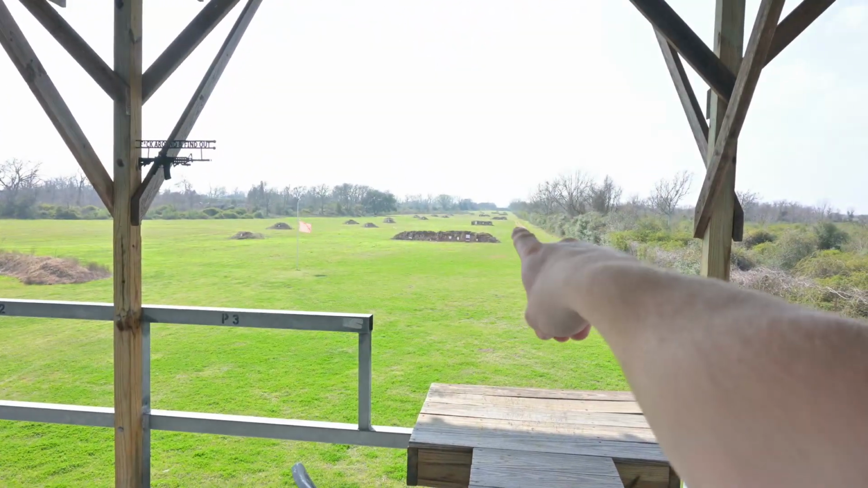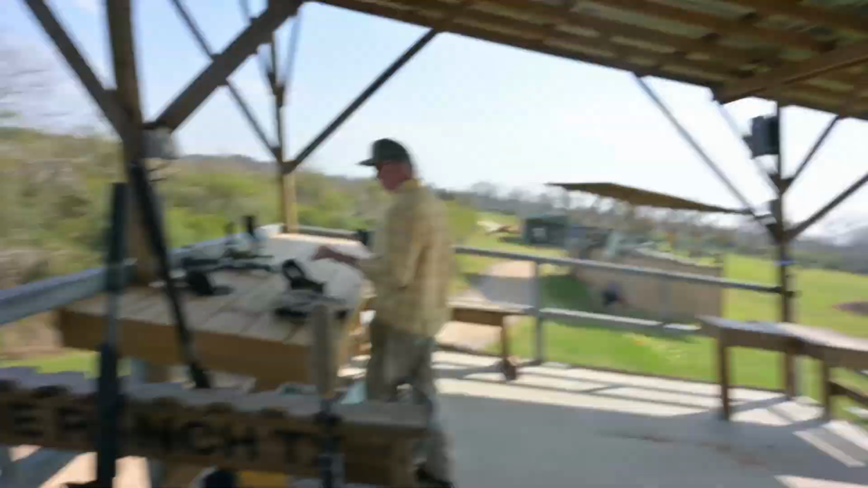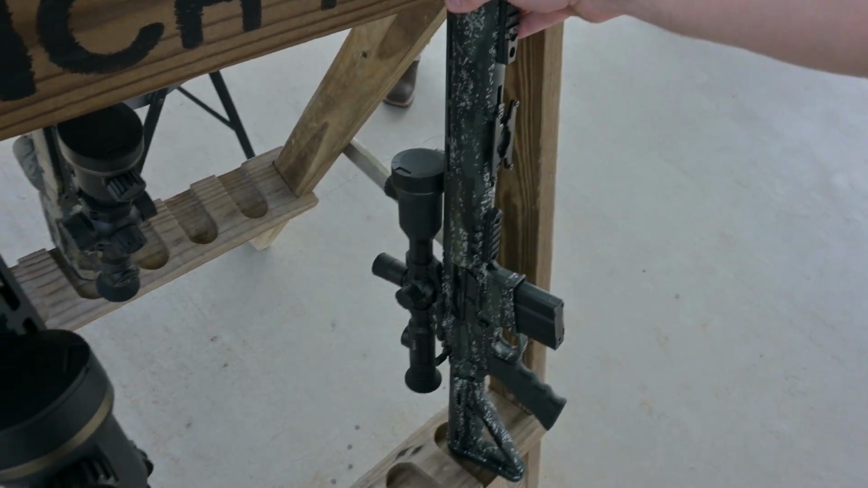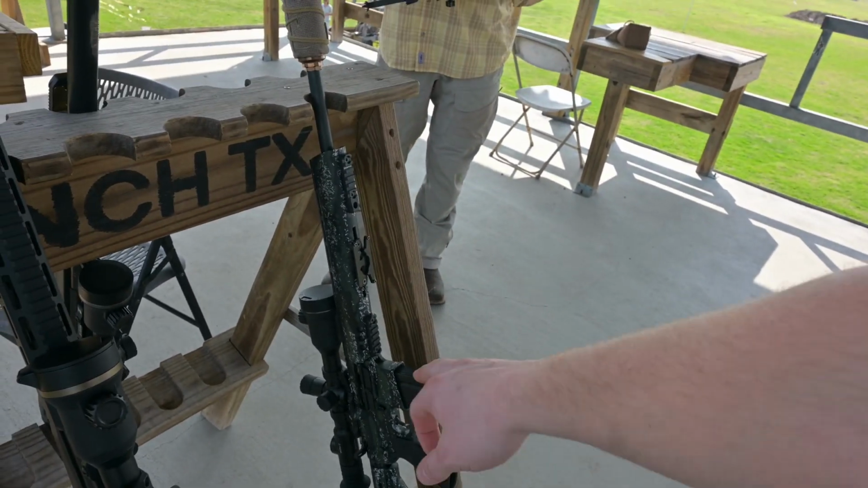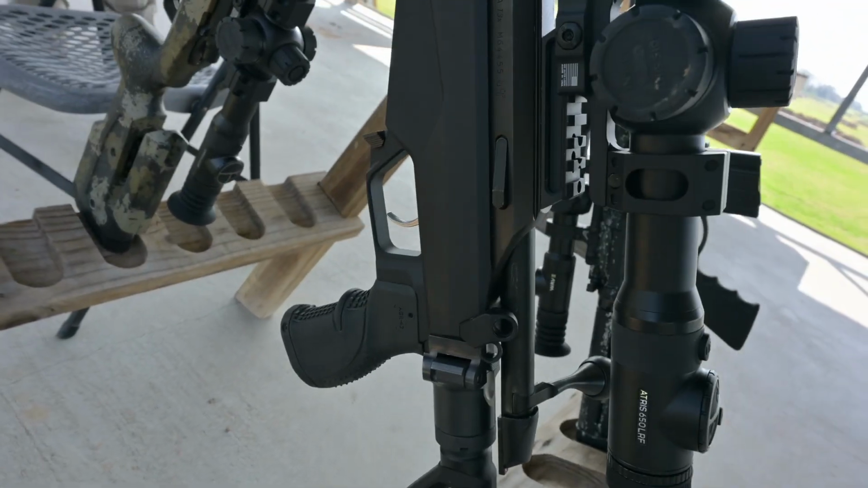So we have moved on to the long range here at the ranch, and we're gonna be shooting out 1,000 yards with the ballistic calculators on these thermals, guys. I'm very curious to see how they do, but we should be able to find out just how accurate they are with all the options we have out here. Because we've got Steve's Brenton Arms 22 arc with an Atris on it. We got Chris's, I believe this is 6.5 Creedmoor Tika.